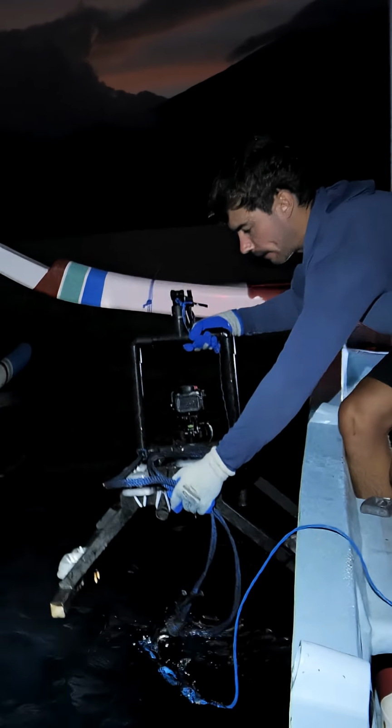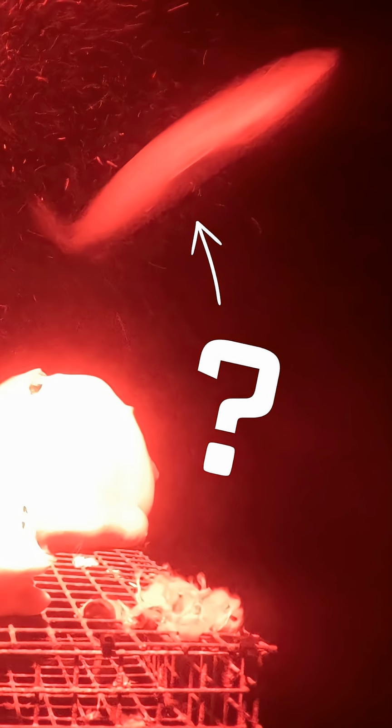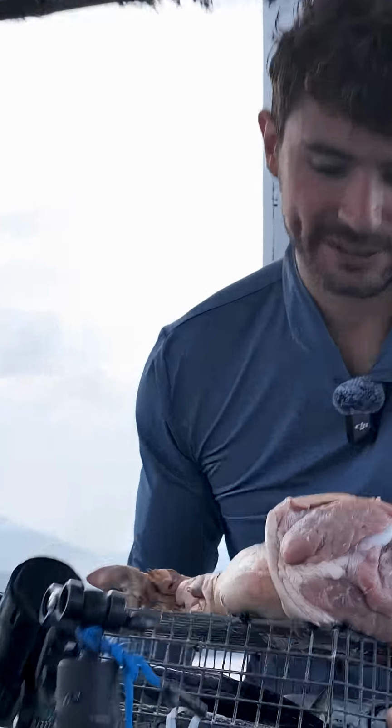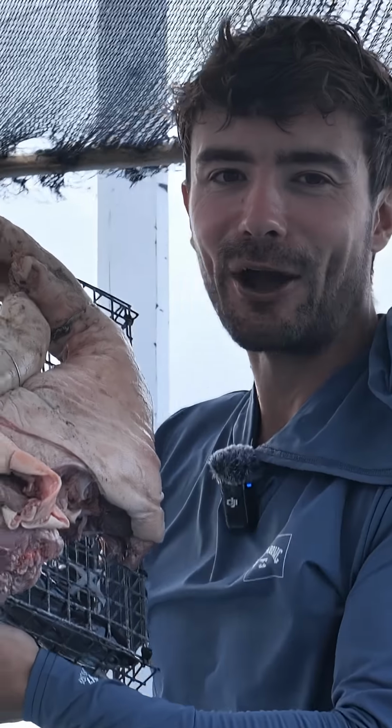I dropped my night vision camera to the bottom of the Bali Sea in search of a species new to science. The other day I caught a massive shark off in the shadows, but it never came close enough to see what it was. If it is what I think it is, it's only going to come in for real big baits. So, we got some real big baits. Surely it's going to go for that thing.